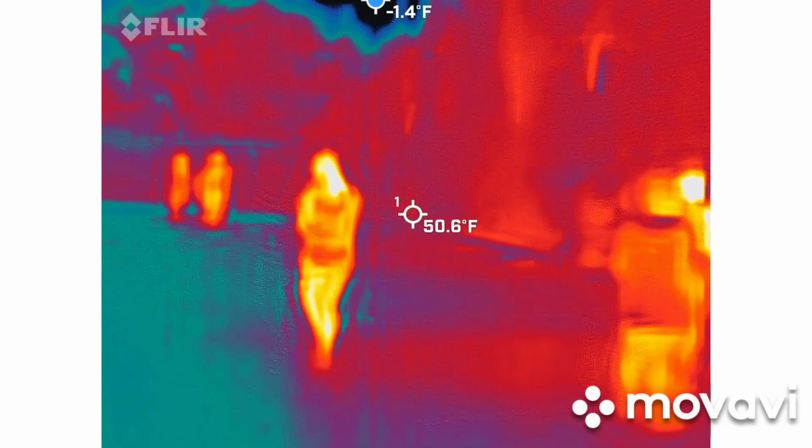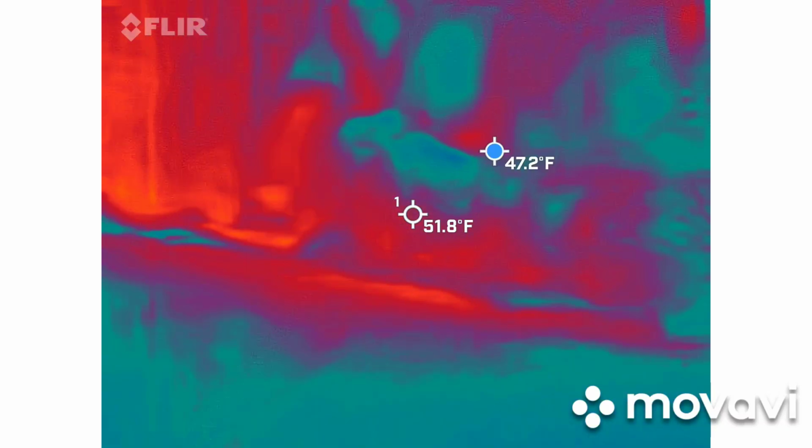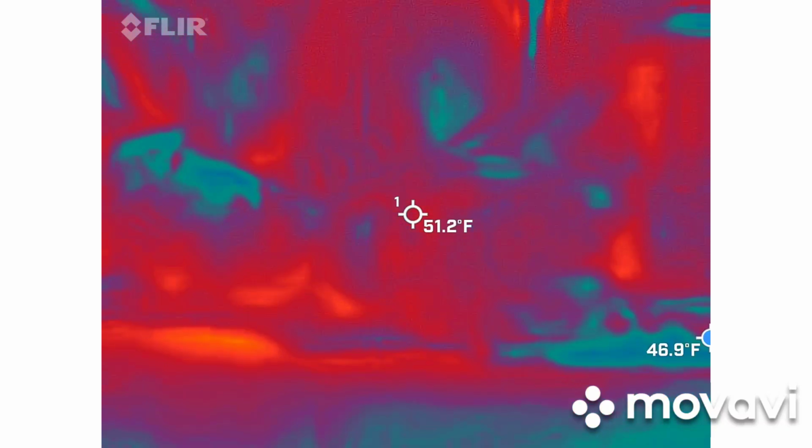Know what to listen for, so that way I literally just write down everything that I do. So I go through it, and I do the research, and then I can see what's relevant. Shooting about 50 feet.